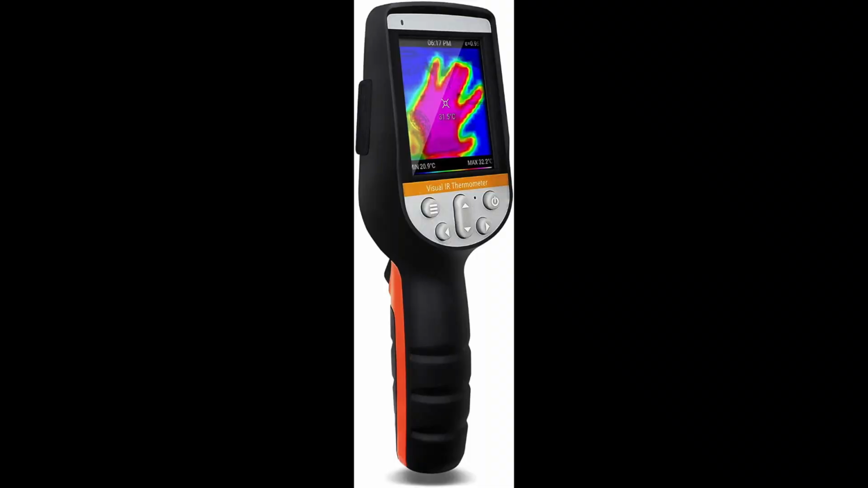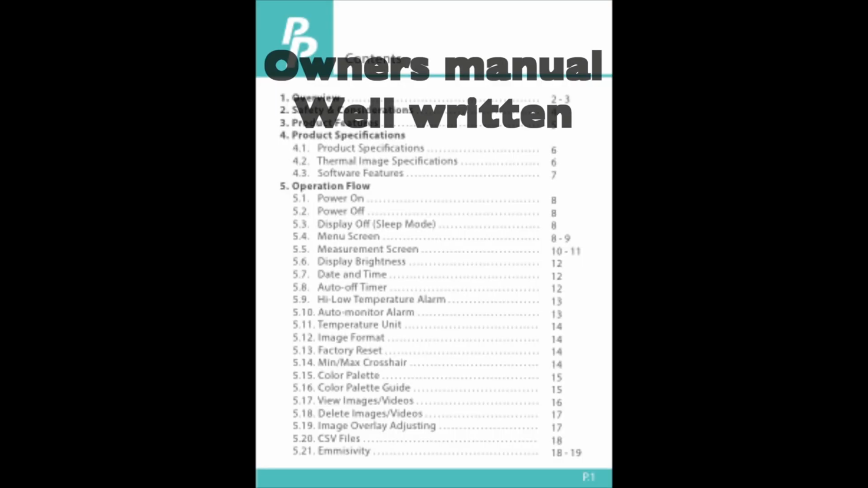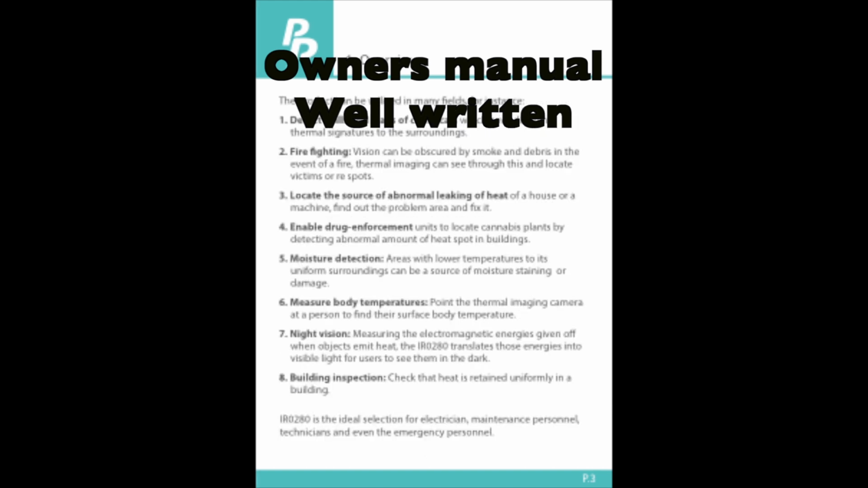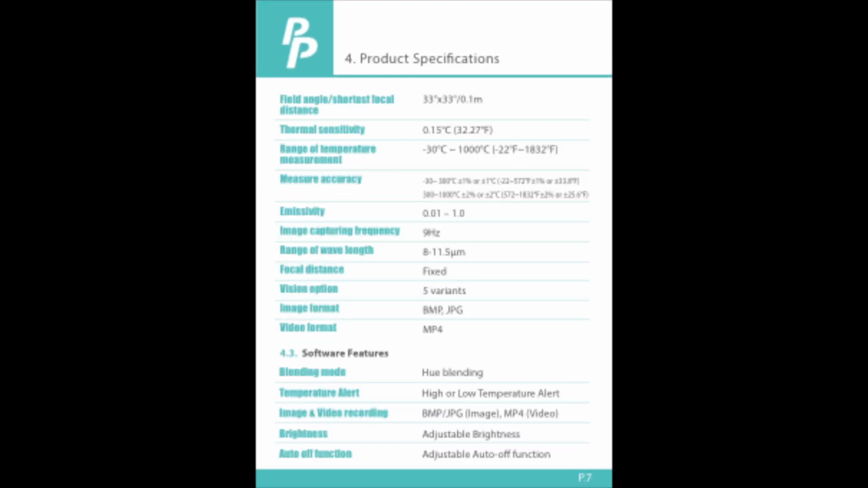And today we're going to talk about a cute little tool. It's an IR visual camera in the thermal range. It does emissivity and a bunch of other stuff, but it has an online catalog. Here you can look at the owner's manual. It's very well written. It was not hard to read it and understand all the functionality.